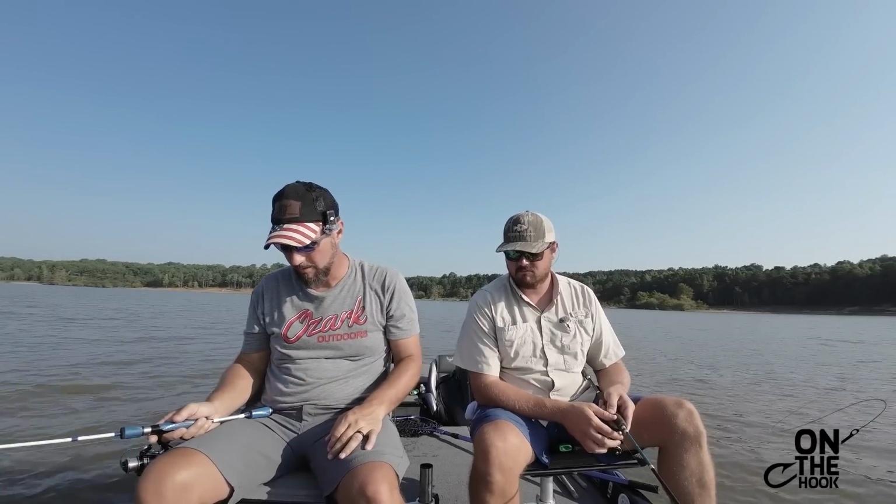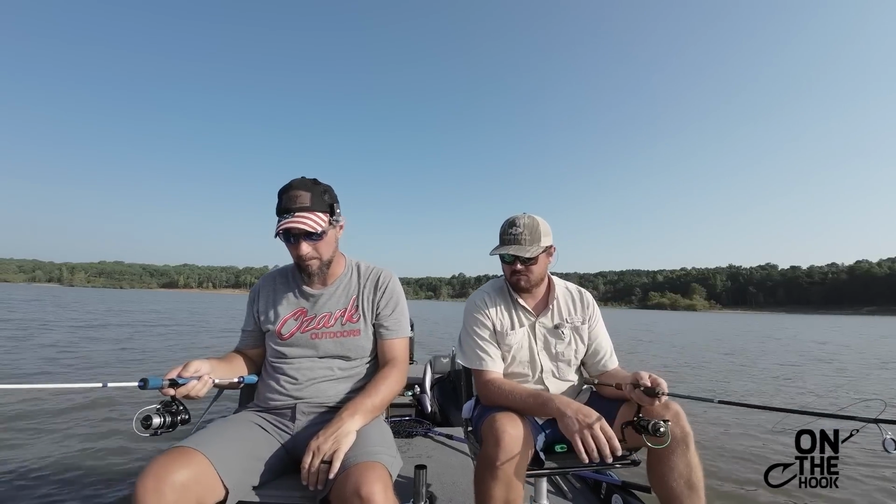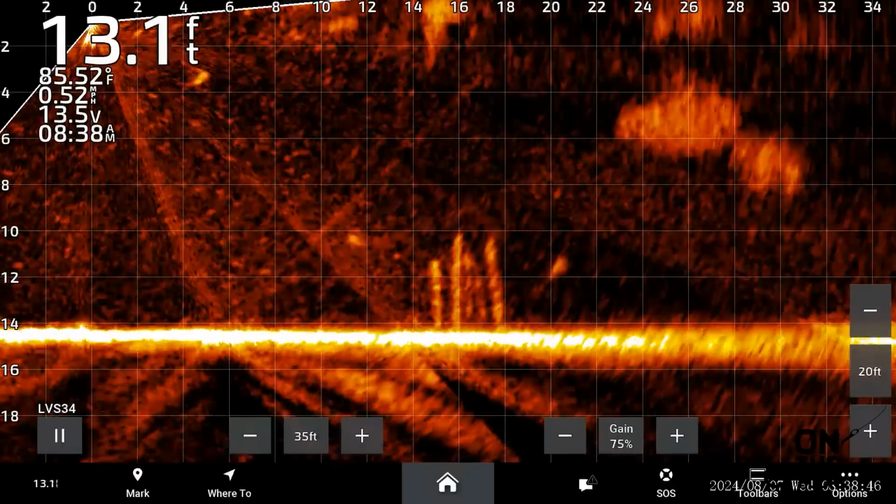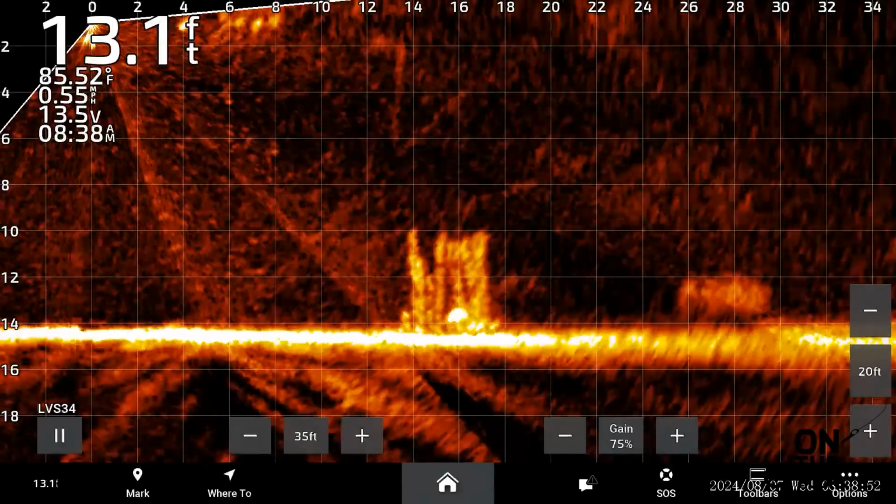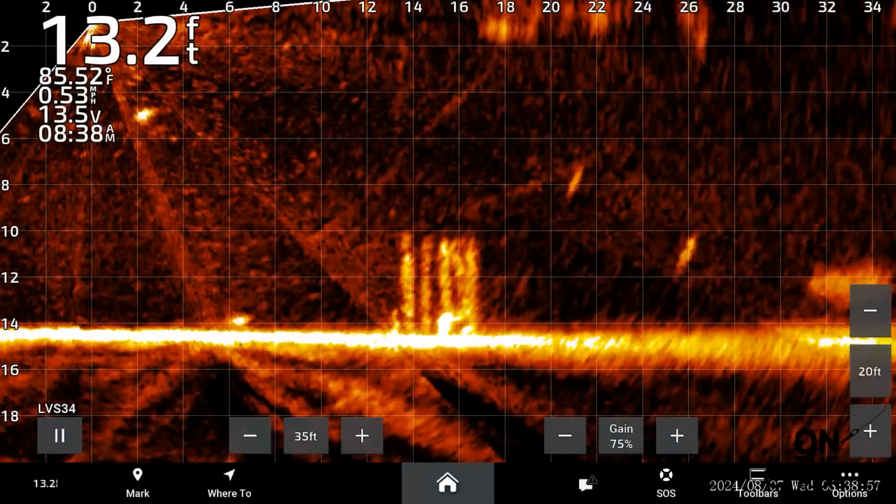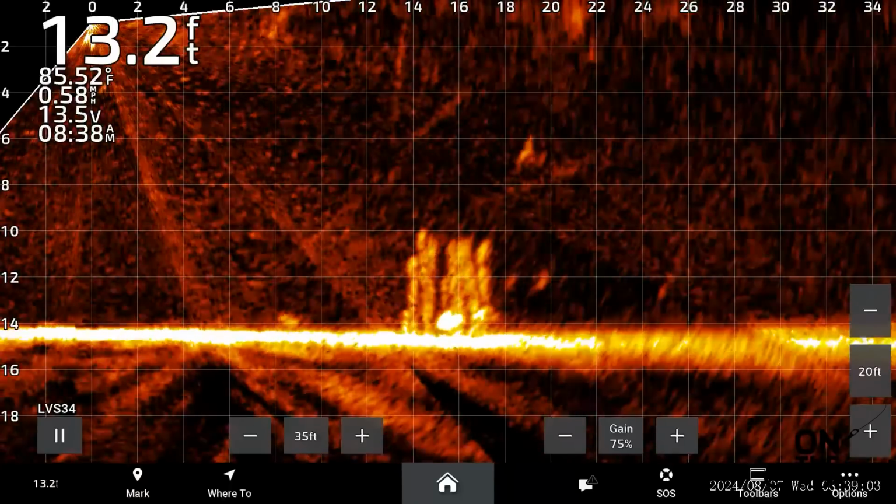There's a couple out there in open water. Oh man, yeah, that's a couple of them that came out of the stake bed. I didn't see where you hit. I'm sorry. Going back to it though. Oh, there you are. There you are coming in.